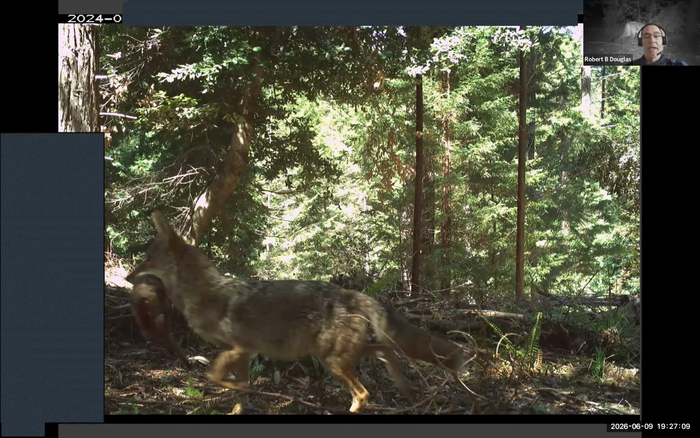And one of the things I saw in the first photo that I showed you on the seasonal cycles for the deer, it did show on that trail coyotes actually tracking the deer. So coyotes are usually following deer, looking for prey. And this is the only clear example of predation of a fawn by a coyote that I have collected so far.